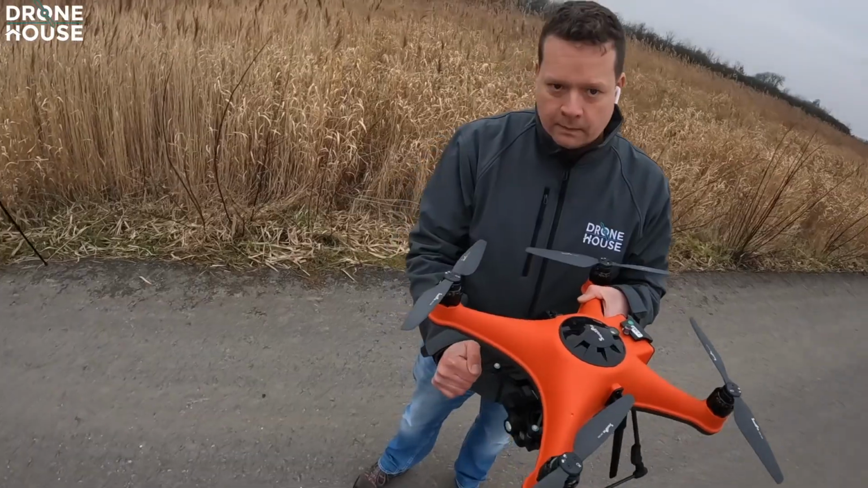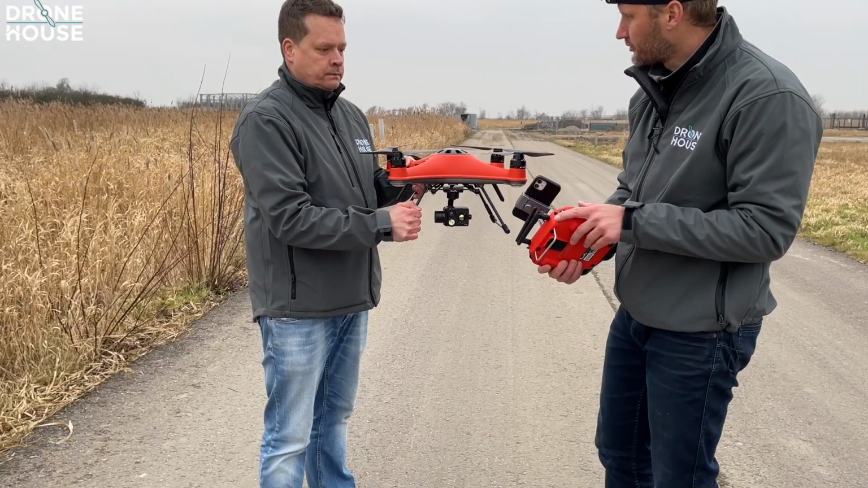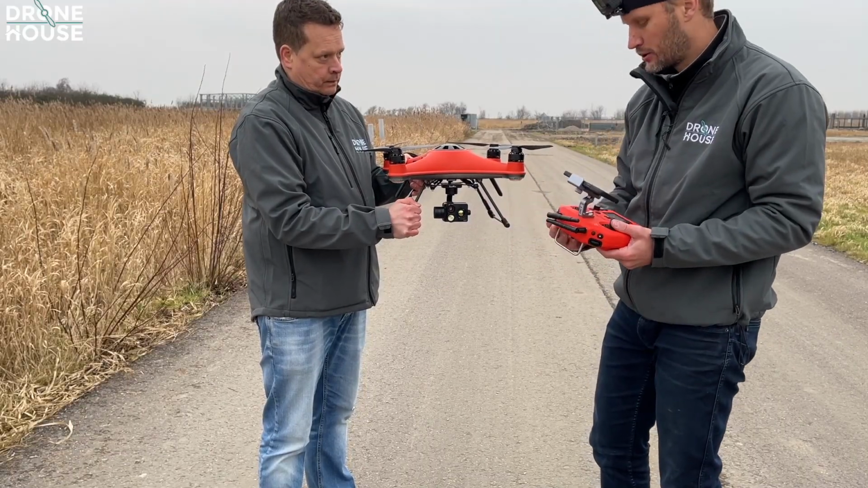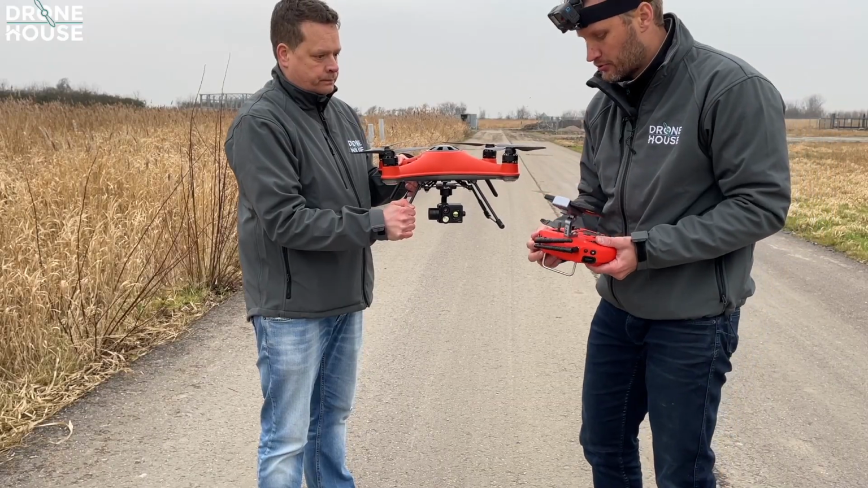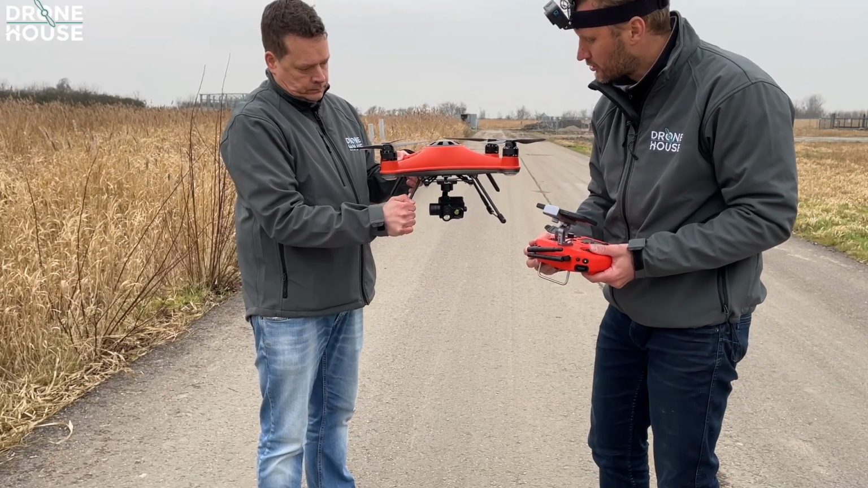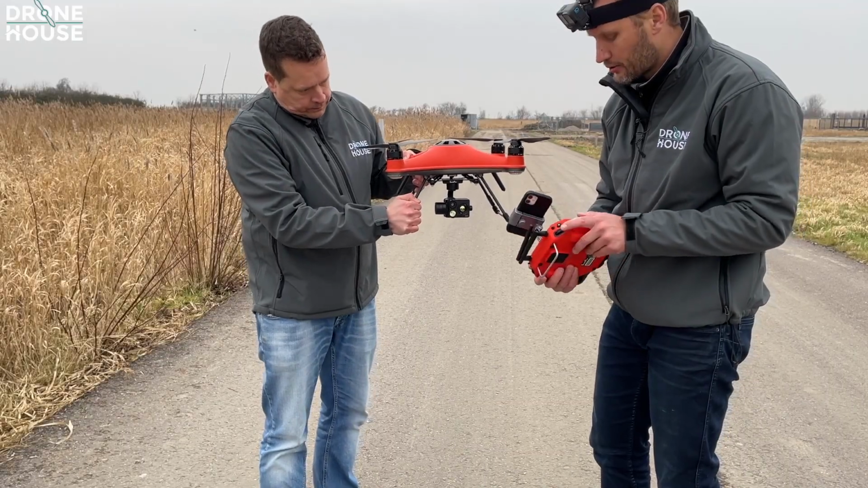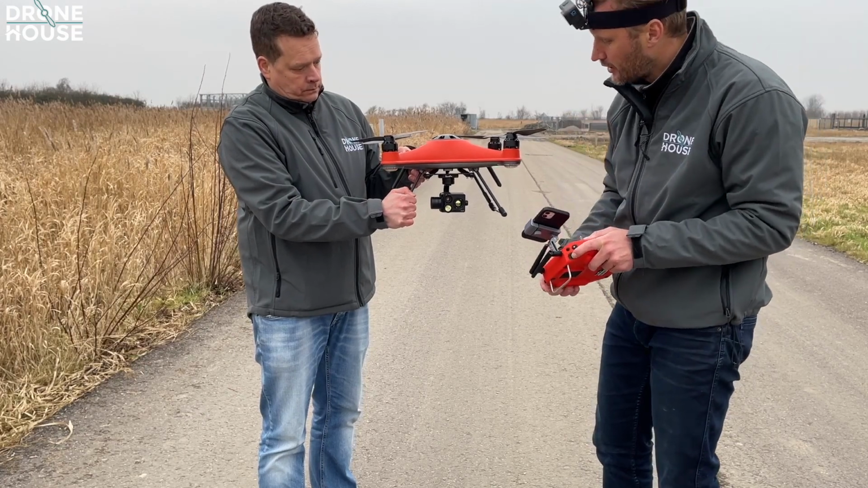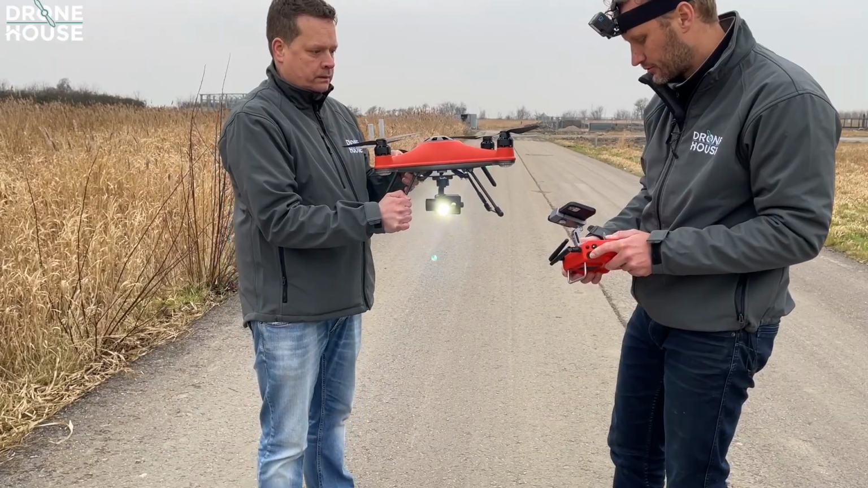Normally, with the G3S, for example, when you dial the left button, it's going to yaw, and when you dial the right button, it's going to tilt. If you now dial the right button, it's still going to tilt, as you can see. But if you dial the left button, it's equal to the low light. Then you activate the flashlight. See? That's nice.